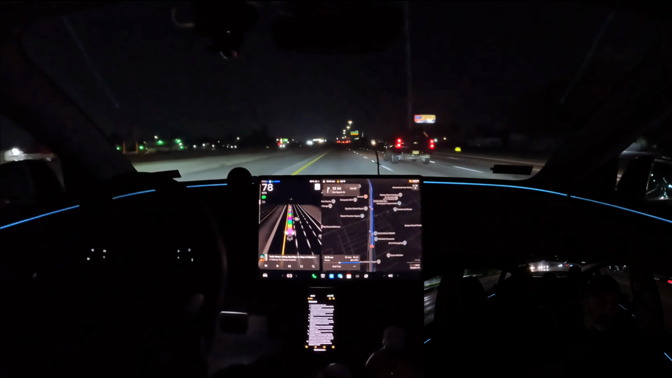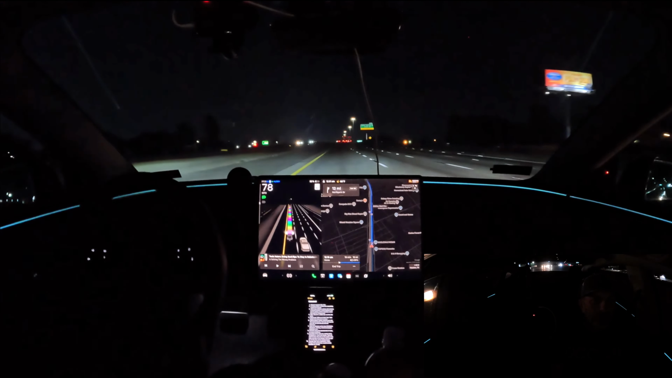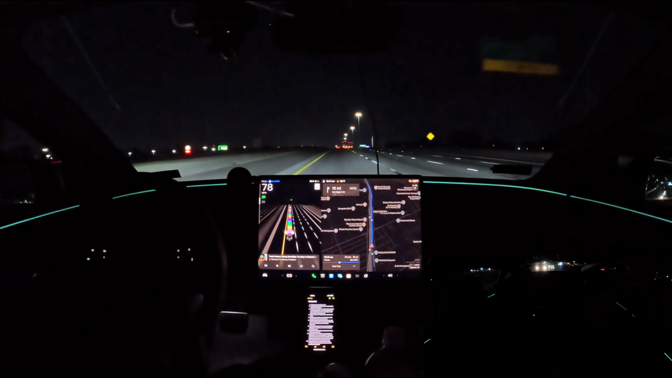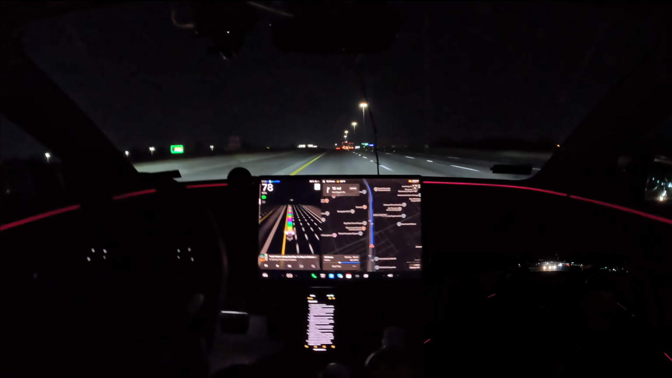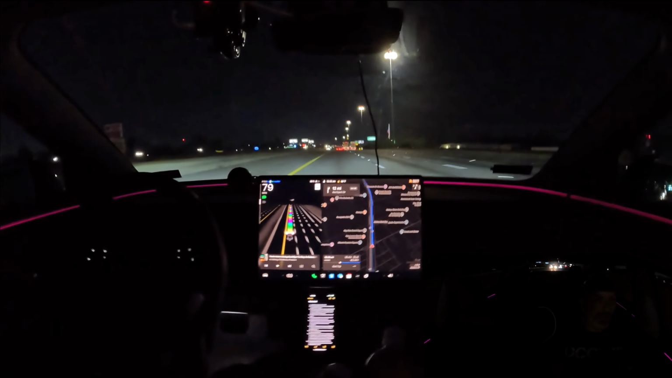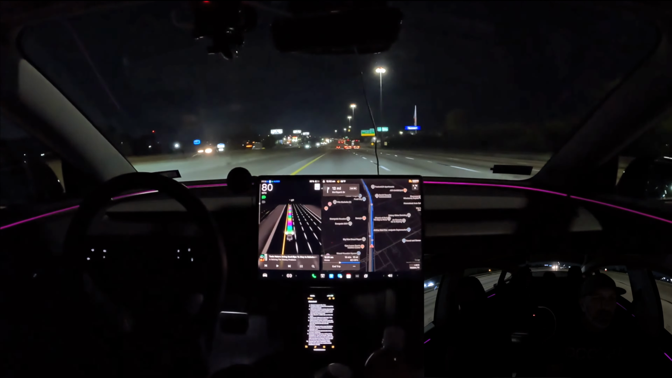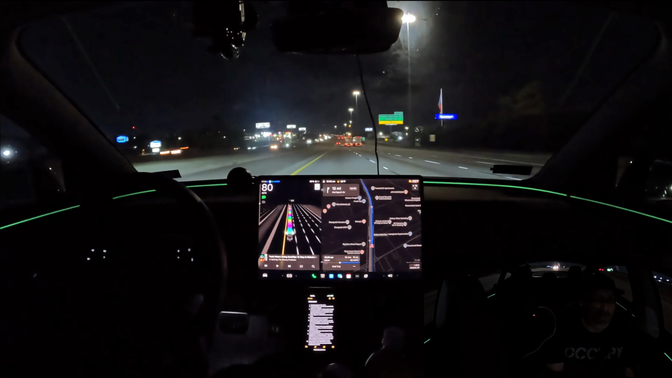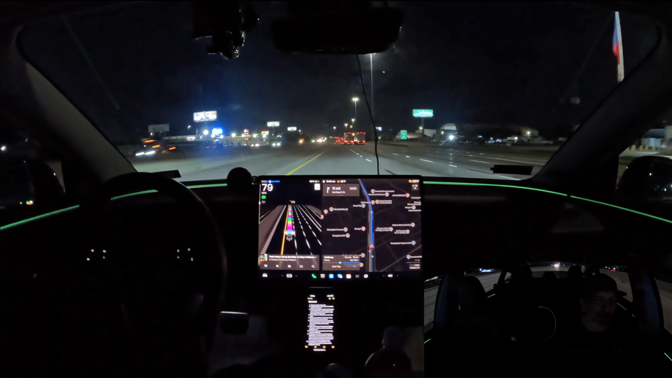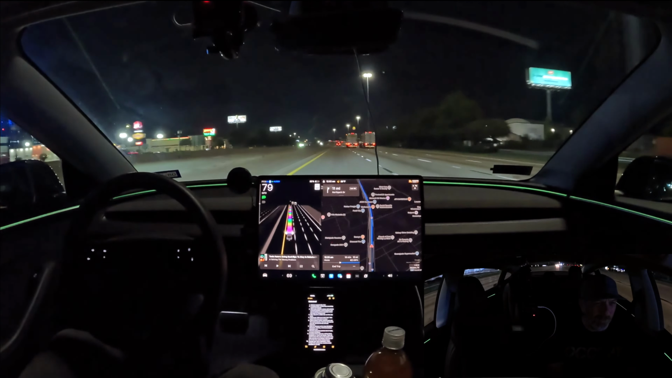In the Bay Area, they are running the exact same Teslas with the exact same FSD, and FSD is doing all of the driving. But due to California regulations, a ride-hailing service has to have a person in the driver's seat for, I believe, the first 50,000 miles.